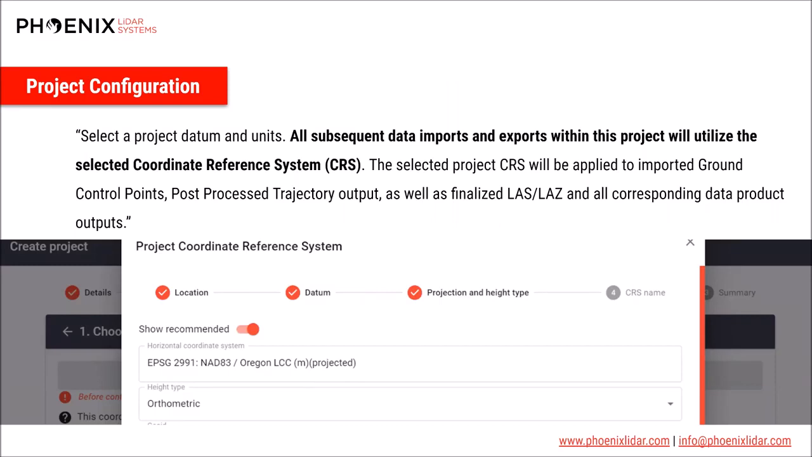When we set the coordinate reference system during project configuration, we're essentially telling LiDARMill what CRS uploaded GCPs will use and also what CRS our output products will be based on. So this is a really critical step to focus on. It's possible to go back and edit this after creating a project, but that definitely should be avoided, as any previously processed data will not match future outputs.